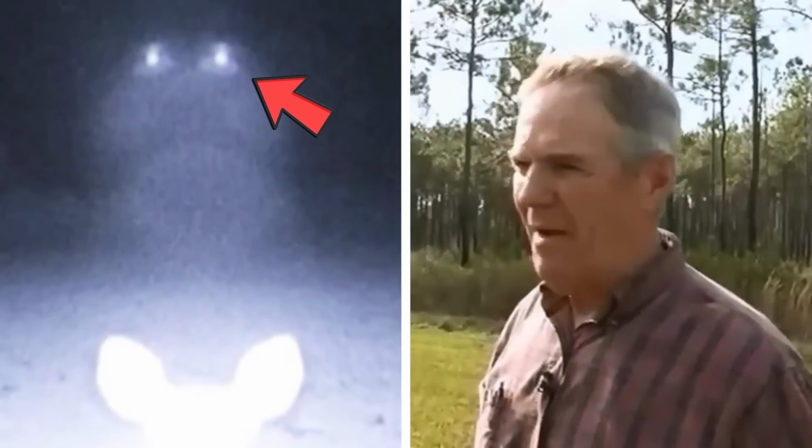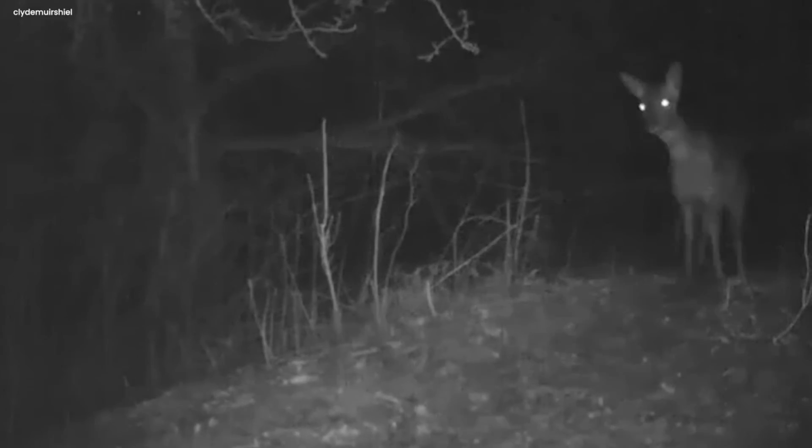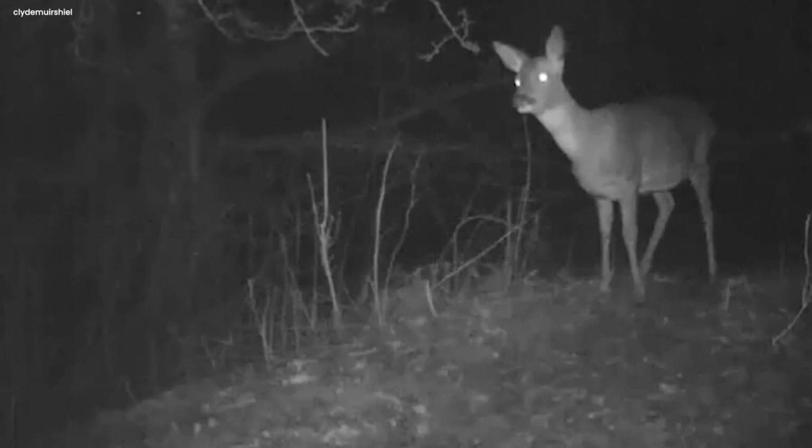Unknown to it, a nearby trail camera captured the enchanting moment. Whether it's alien, I'm not sure about that, but it's definitely a UFO. The night turned into a canvas for a surprising dance of lights and nature. The deer, with its glowy eyes, unexpectedly became the star of a show it did not expect. The lights added a touch of magic to the scene, and the trail camera faithfully recorded the strange encounter.